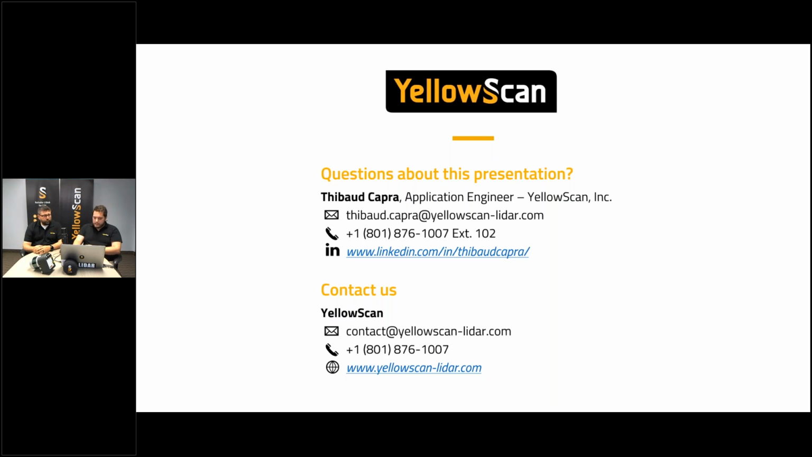Then we move on to the next question. Which LiDAR is best for tree height detection? If you don't need a precise measurement, I would recommend the Surveyor Ultra. It has a very good range, so you're safe to fly high up above the trees. You will be able to detect the crown of the tree, have some information about the biomass, and then the ground, so you can have your tree height pretty easily.